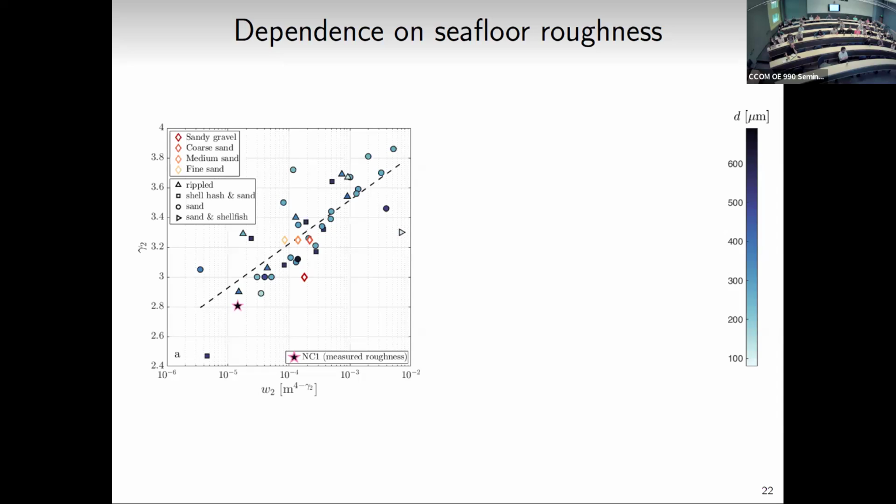So I wanted to know if there was any dependence on grain size. I'm not seeing any clear trend there. And I've also used different marker types, whether it was sand or rippled or sand and shellfish or whatever, and not really seeing any clear trend there, other than the slope is related to that strength. So there's a bit of a trend. So even though our measurements are way down here, at least it falls along this slope. So this feels like it's in the realm of possibilities.